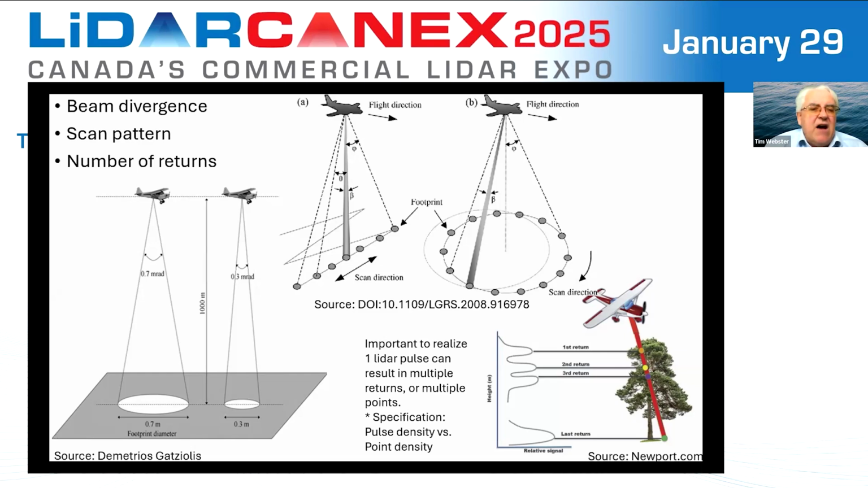So for example, at 1,000 meter altitude, a 0.3 milliradian laser beam divergence will produce a laser beam footprint diameter of 30 centimeters, whereas a 0.7 milliradian beam divergence at that same altitude will produce a 70 centimeter laser diameter footprint. So the beam divergence is something I always want to know about when I'm looking at new data or new products. I want to understand how far that laser beam has diverged at a given altitude or range.